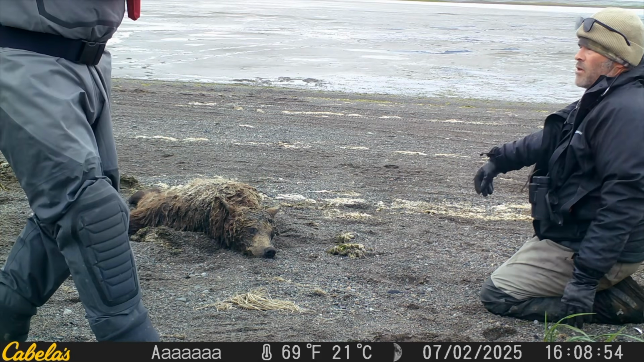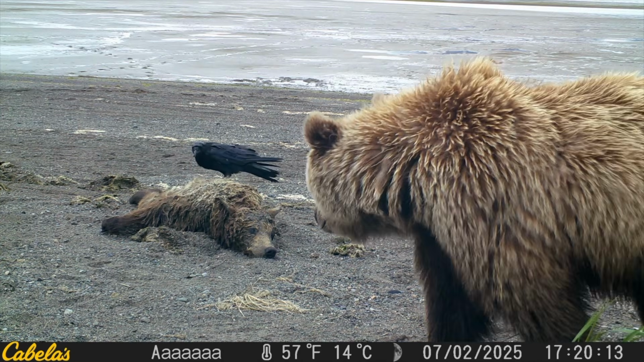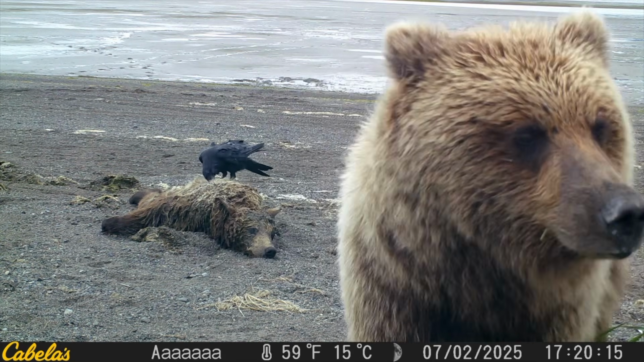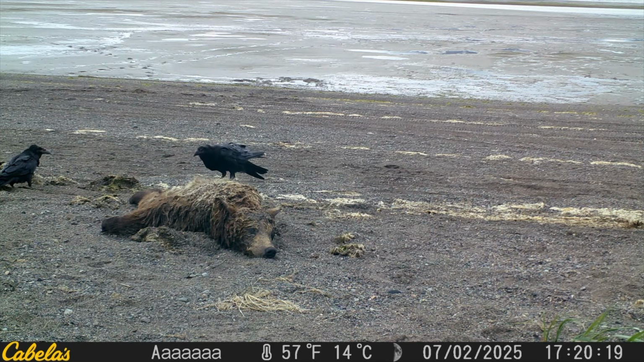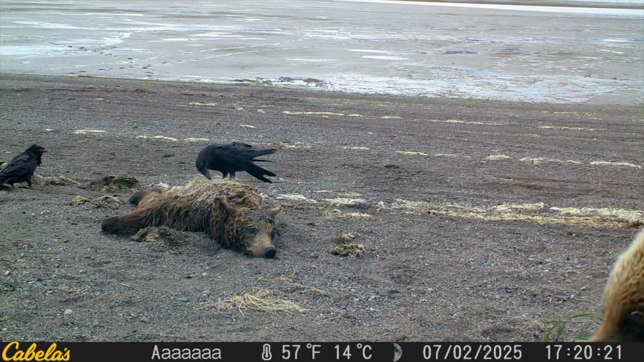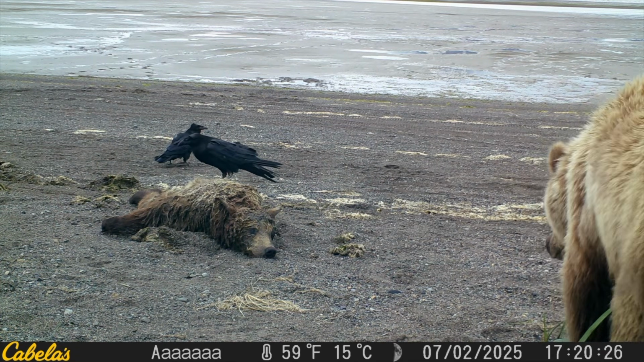So it obviously is a very sad situation and a shocking thing to see a bear on the beach dead. Probably shocking for other bears as well. But it's an interesting study on how bears are recycled back into the land by Mother Nature.